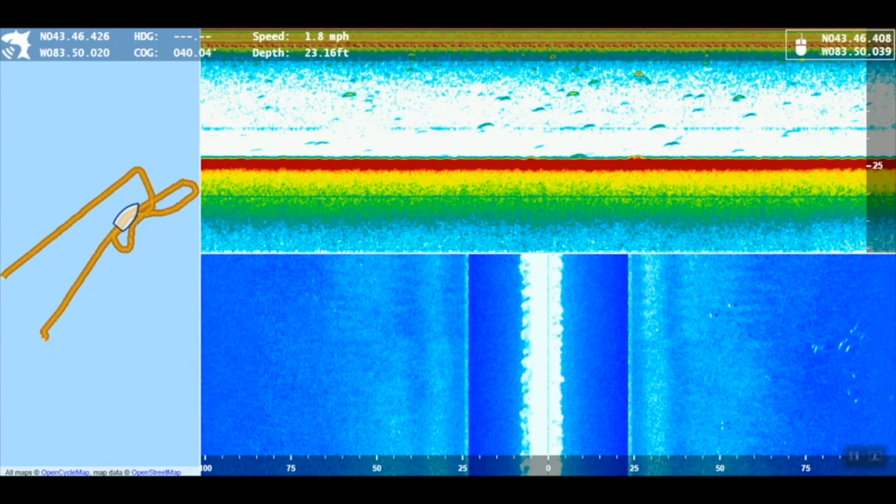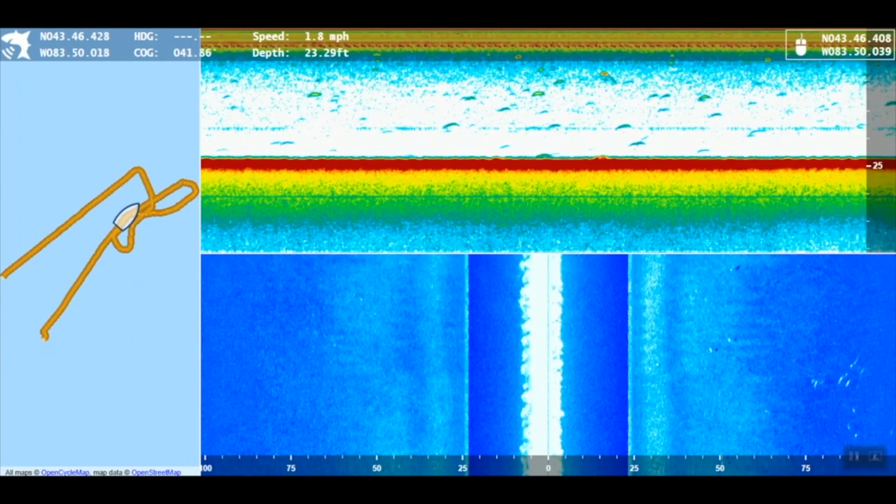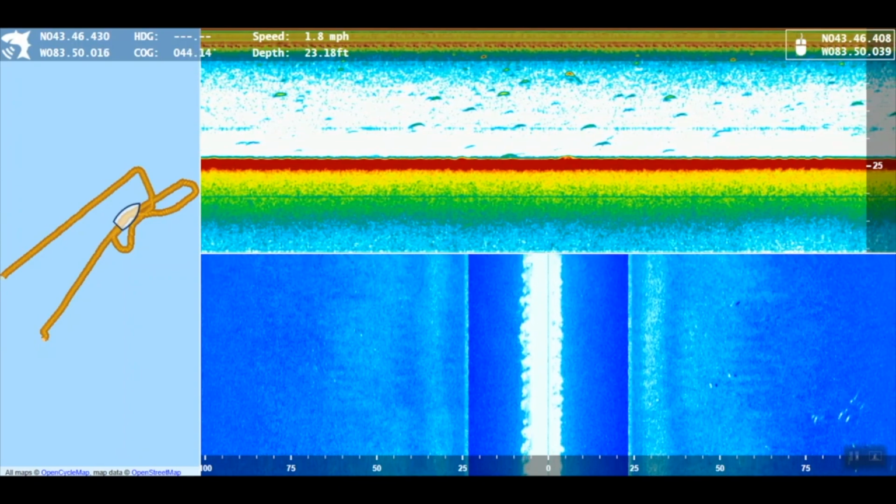But it just shows you how much more the side imaging shows you about a spot. The 2D sonar cone is so small that, like I said before, it's like looking down in the water with a straw. So you can't really judge a spot just by what you see on 2D. A lot of times guys say they catch fish that they weren't marking. Well, that's why.